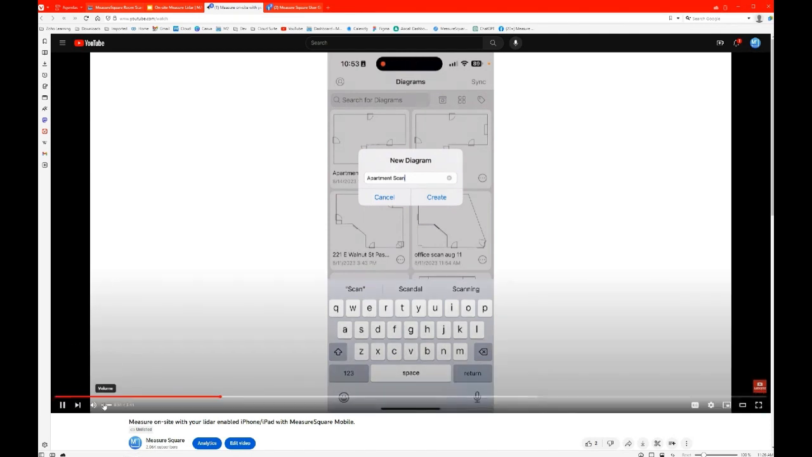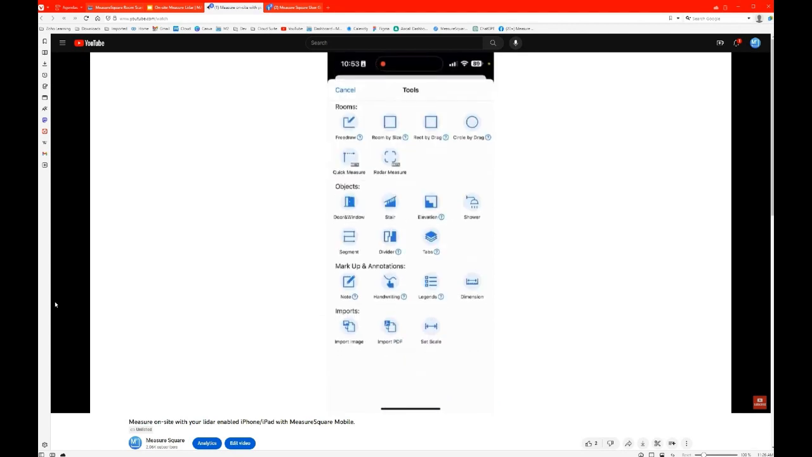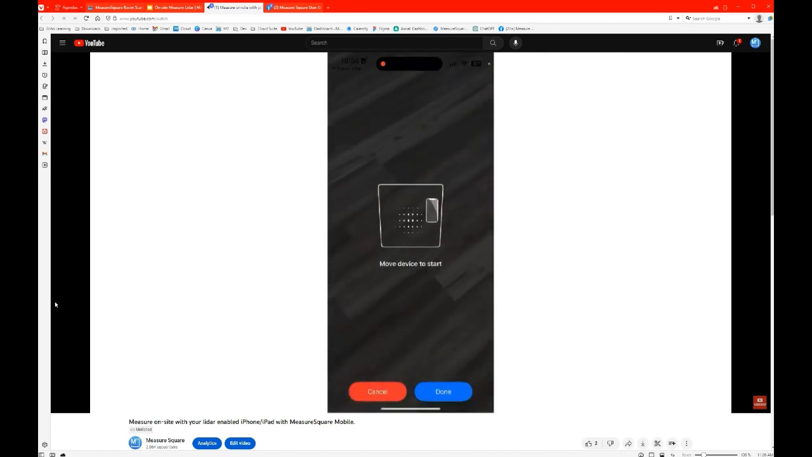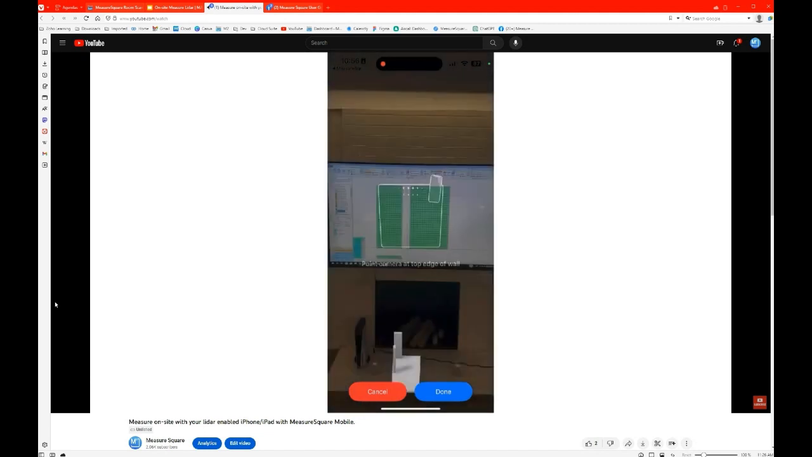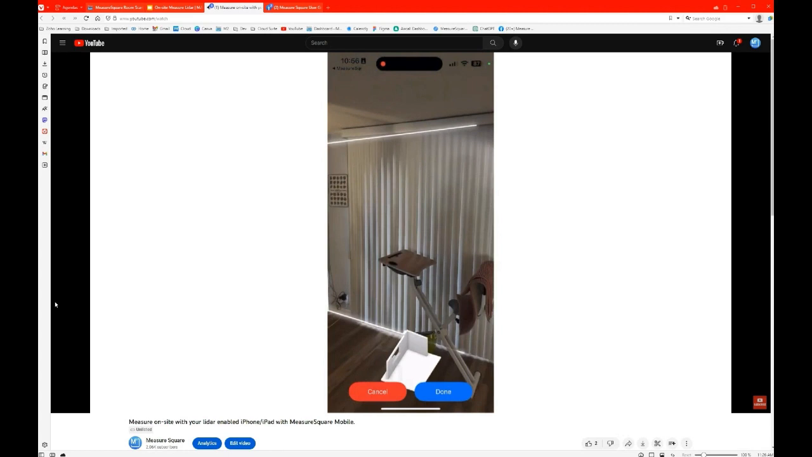I'll walk you along as we go through here. So we're starting in MeasureSquare right now. I'm creating the diagram, going into takeoff mode, and then I'm going to hit the plus at the bottom, and you'll see where it says radar measure. It might say something different now, but it'll launch the room scanner app, which we have renamed. We tap start scanning here, and then we're going to start to scan the bottom of the room. You'll see some directions on the screen, and then it will start to capture the space. You can see all those white lines as it starts to recognize certain objects. This is all the tech that Apple has built.